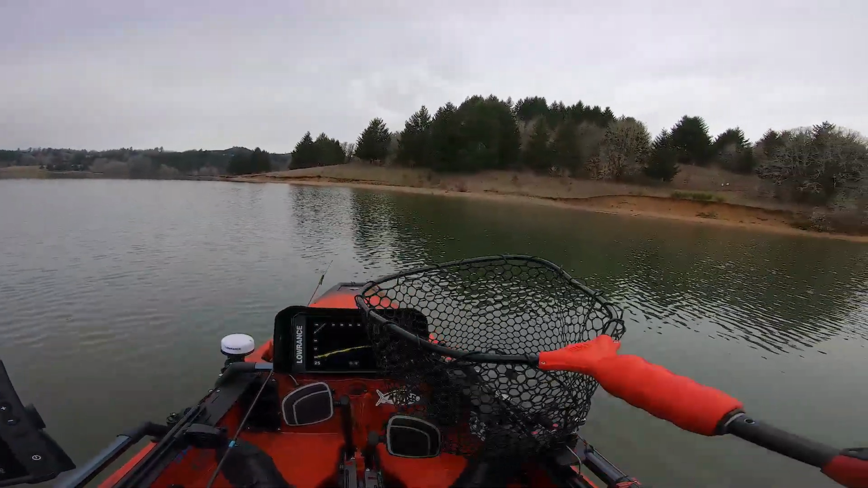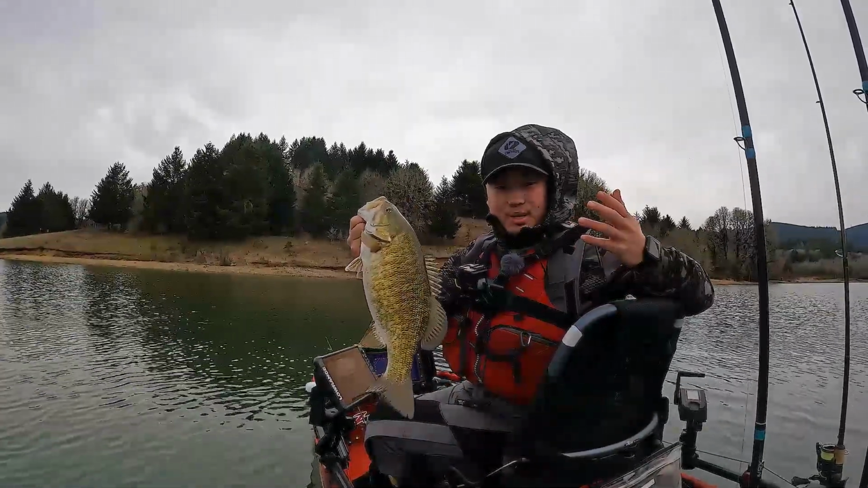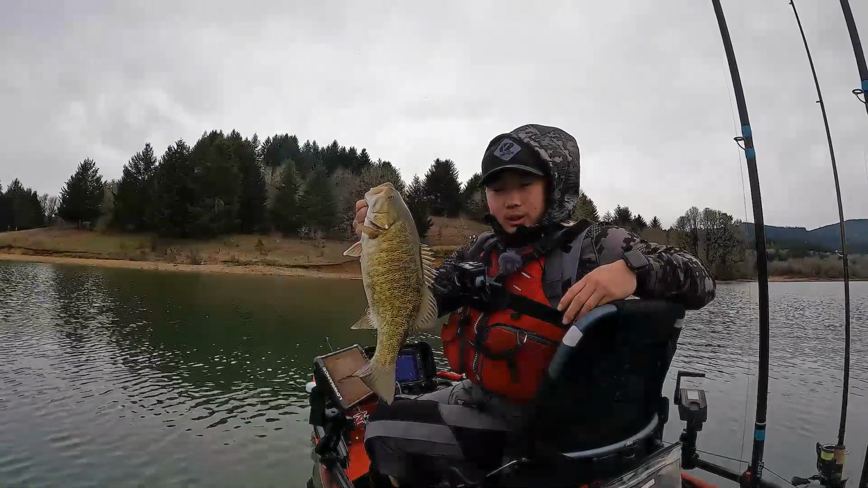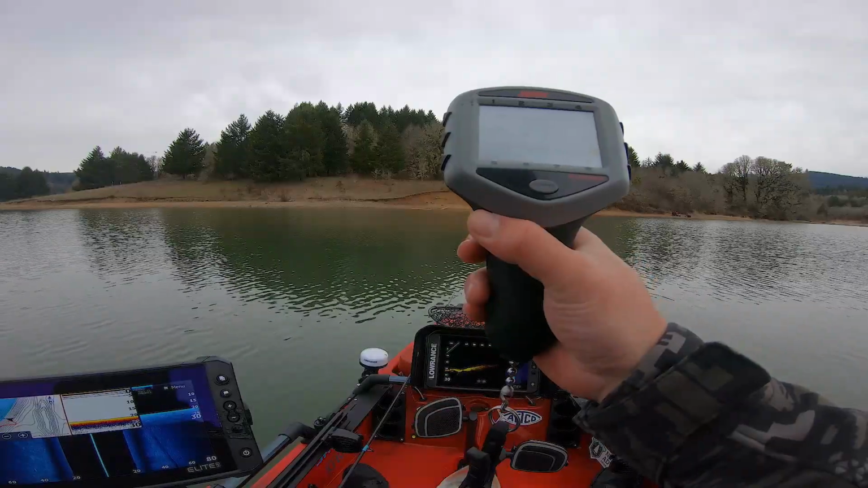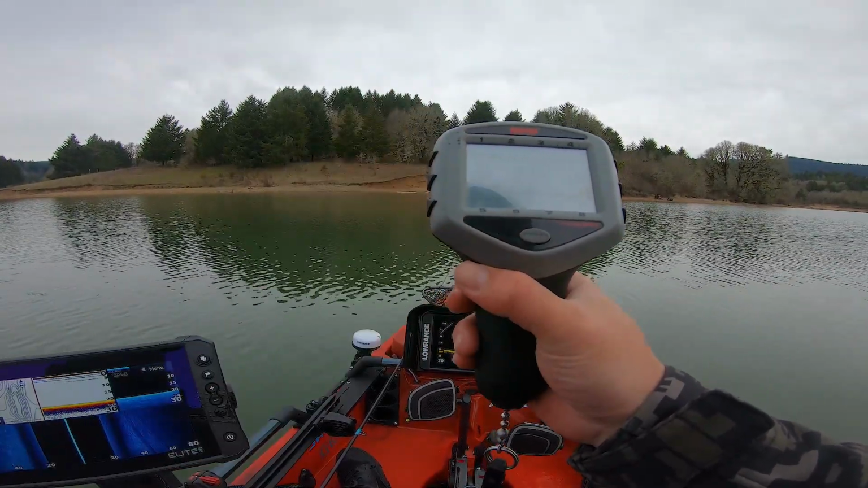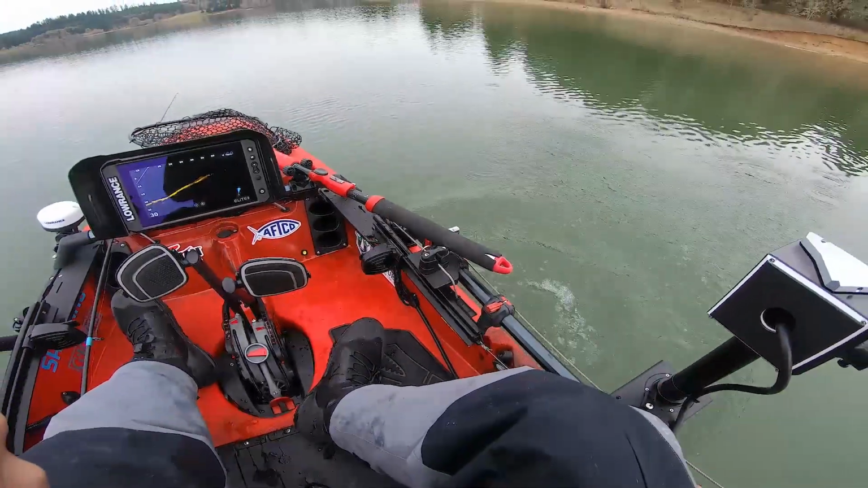Oh, that's gonna be all tangled up. Well, another one. Don't have the measuring board, like I said earlier, so we'll get weight on it and we'll let her go. Man, the other one was way bigger than this too. I say that sucks. Another 2 3/4. 273. Time to let her go. See ya.